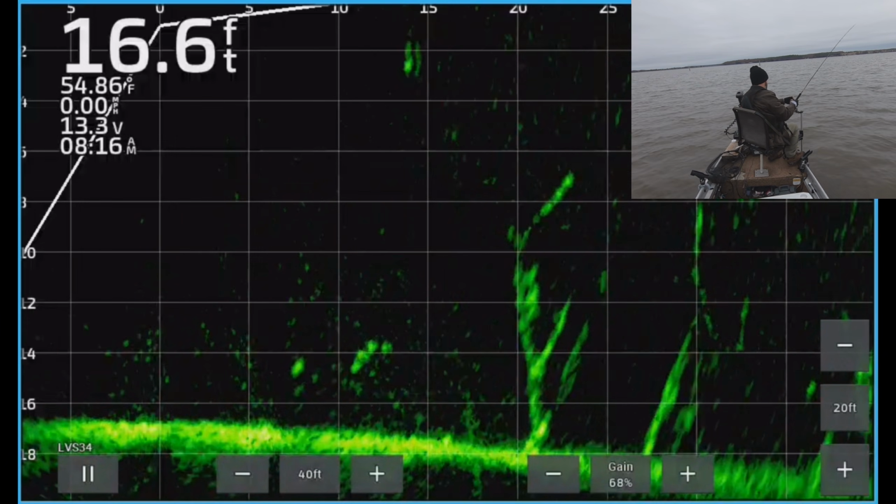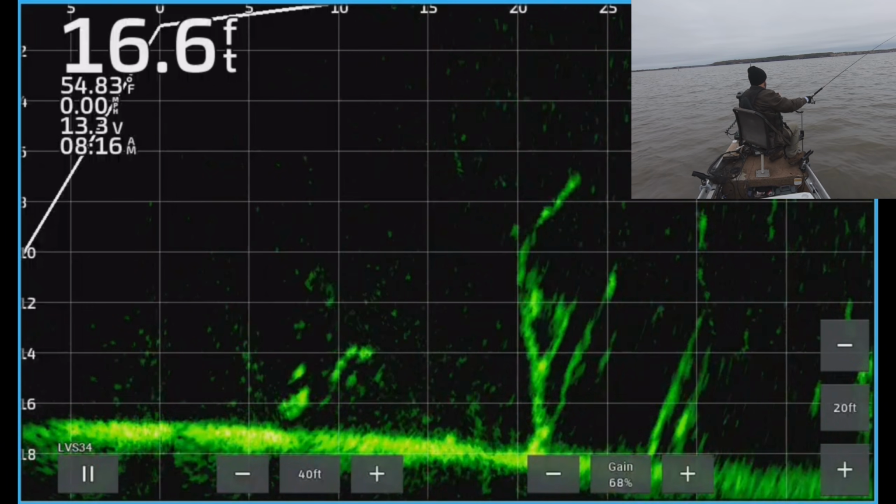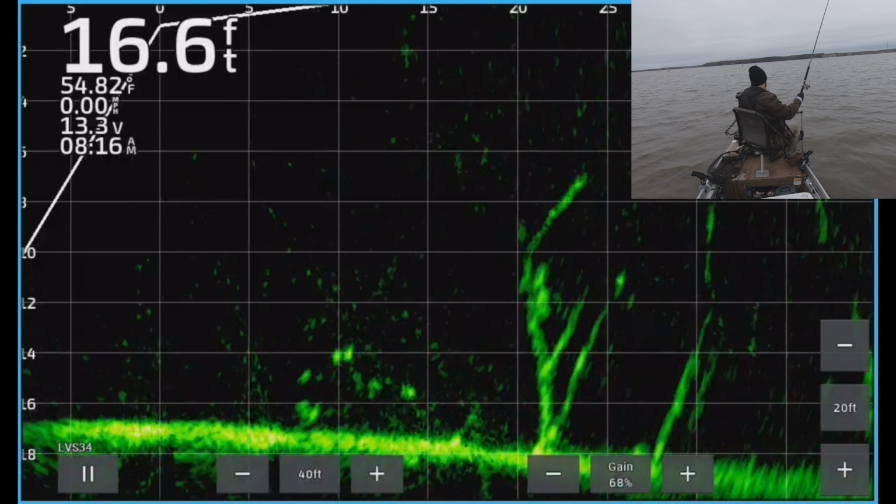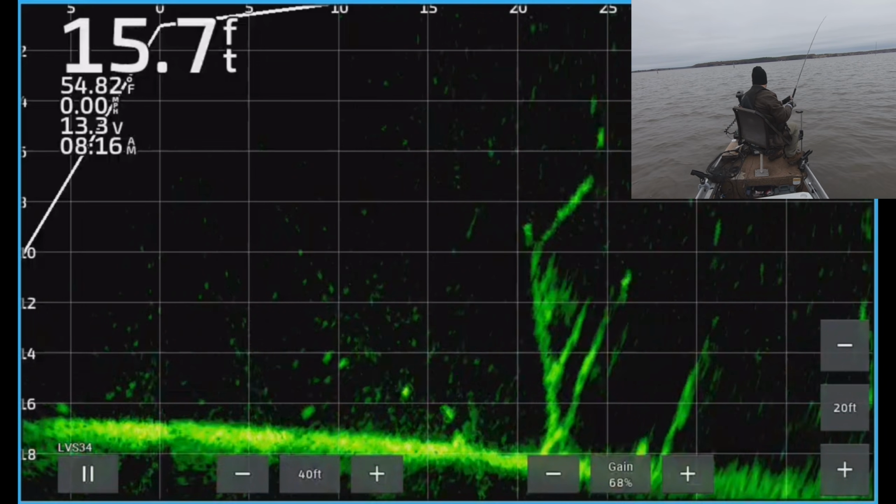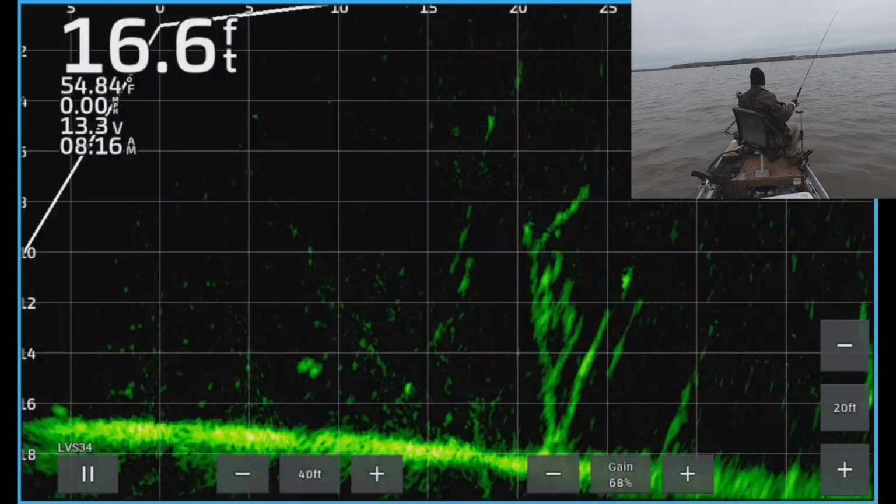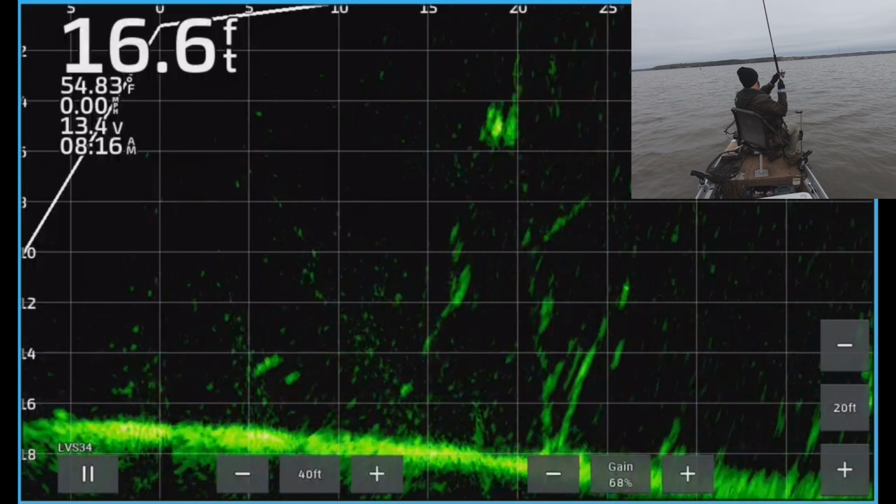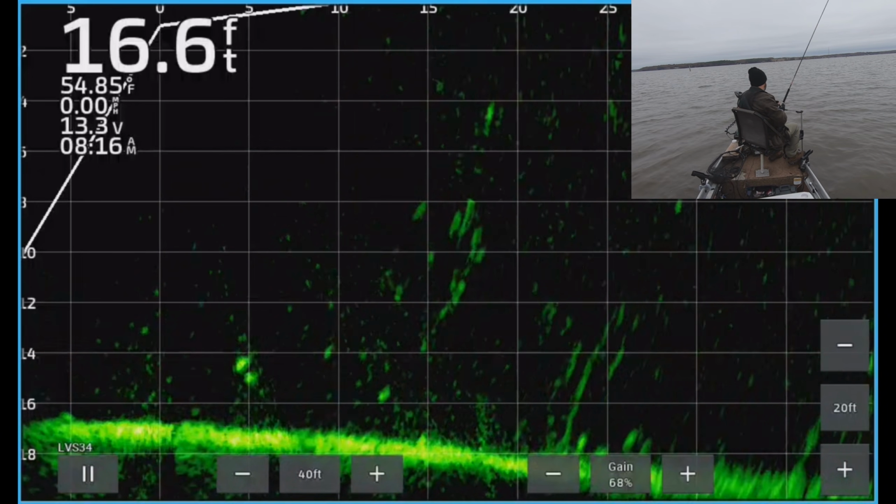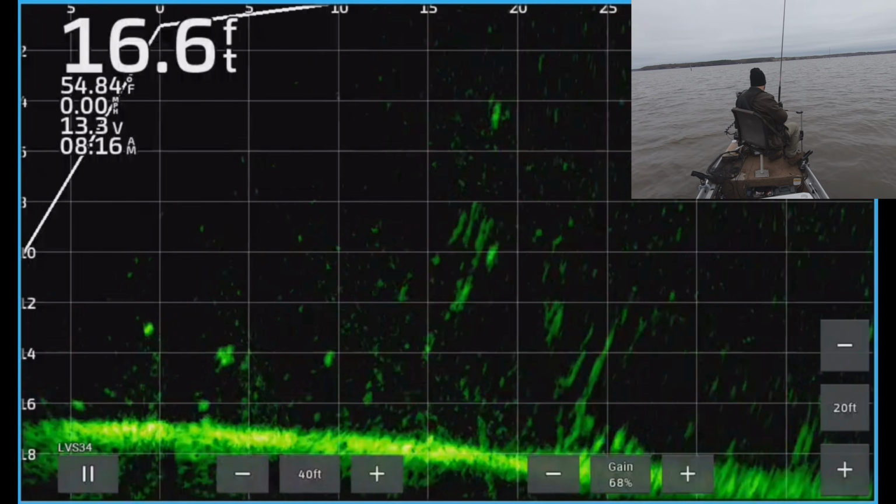Oh no. That hung up. Tangled up. All right, what is getting tangled up? Well, I get tangled up a lot, guys. Apologies in advance. Y'all gonna watch me go through some tangles. There he is. Oh, why am I losing these fish today? That was a good one. That was a really good fish. Oh man.